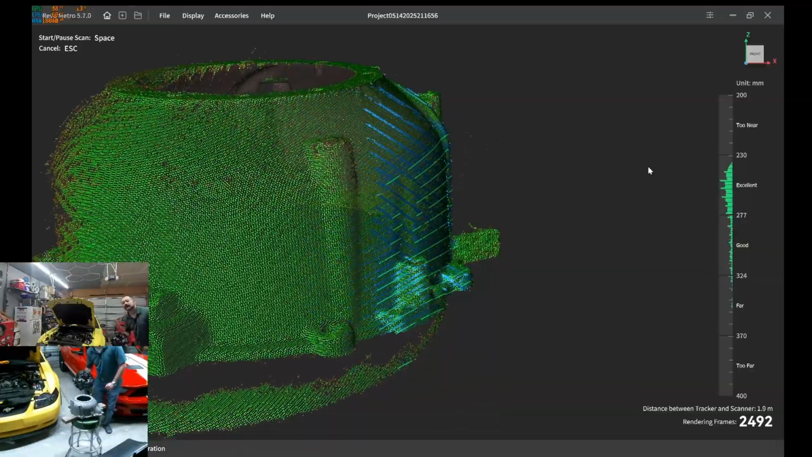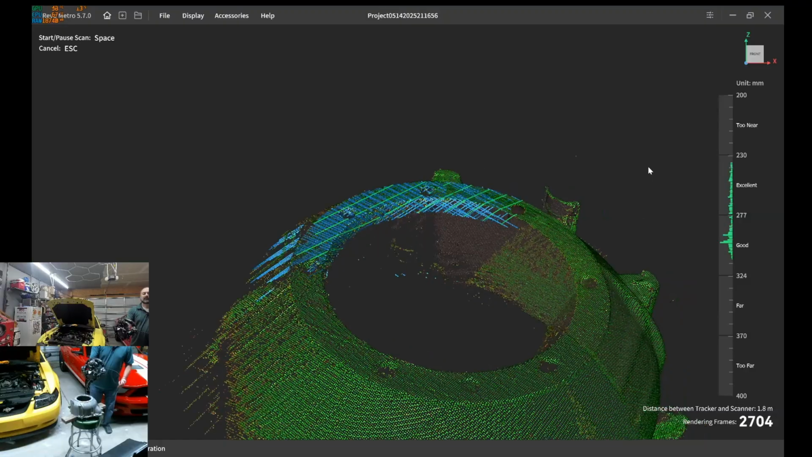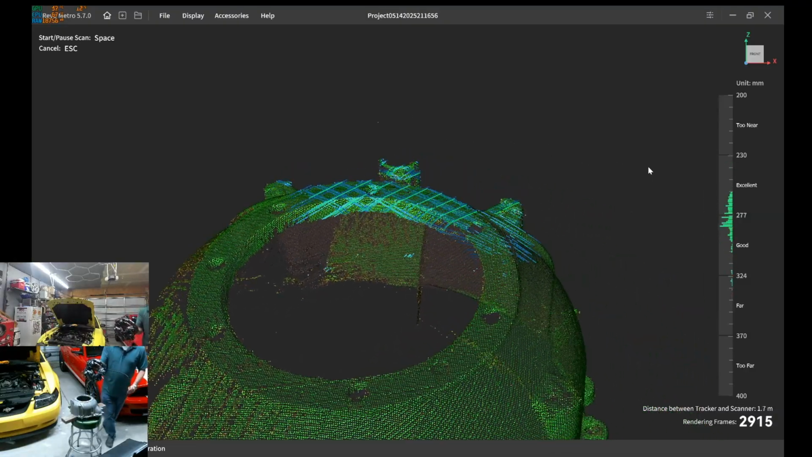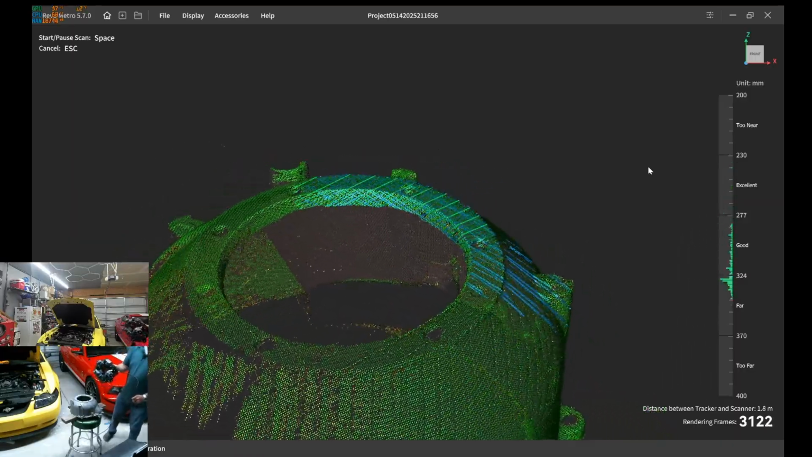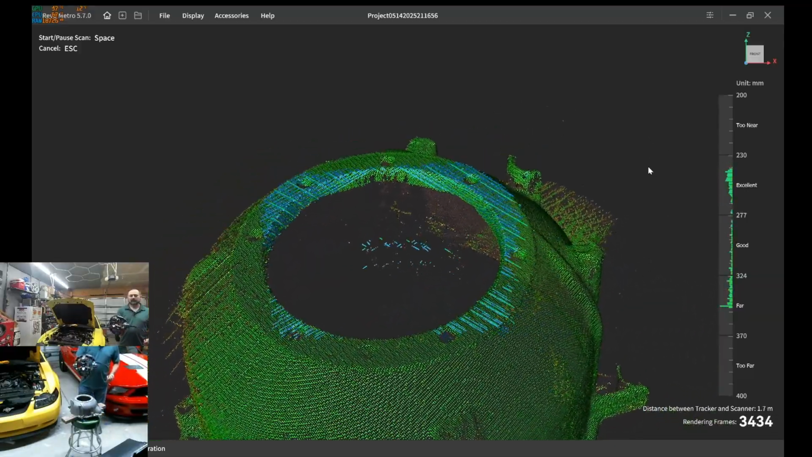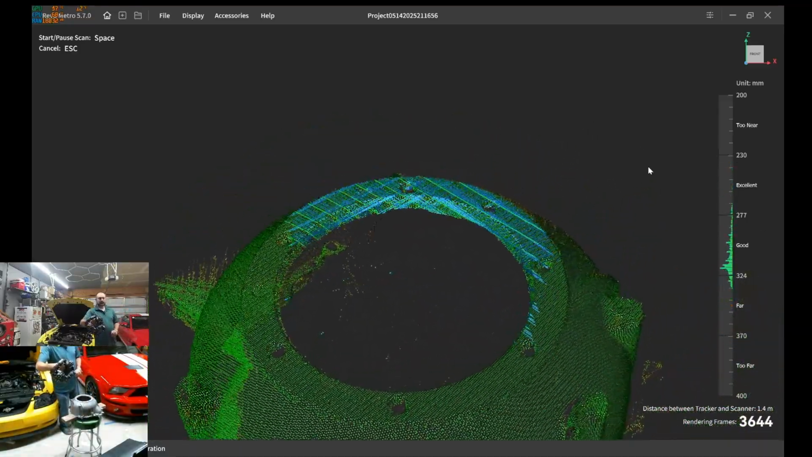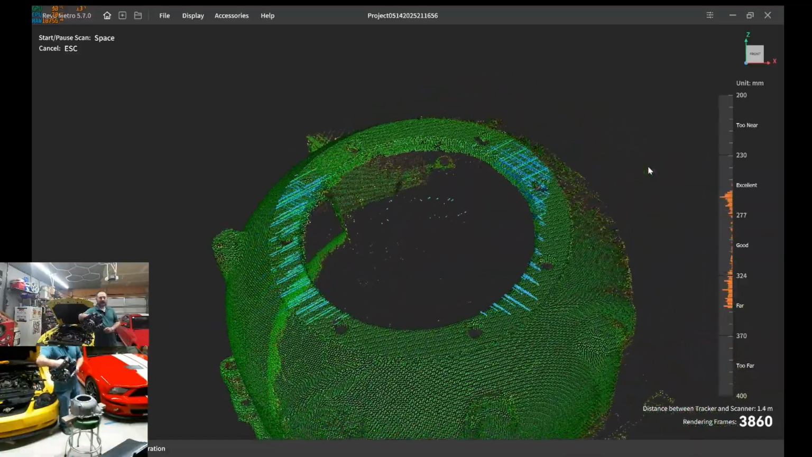So go ahead and get that inner lip right there. The back of that little mounting point. Okay, we're gonna keep on getting that inner lip. And that's just gonna help us with alignments later. Okay.